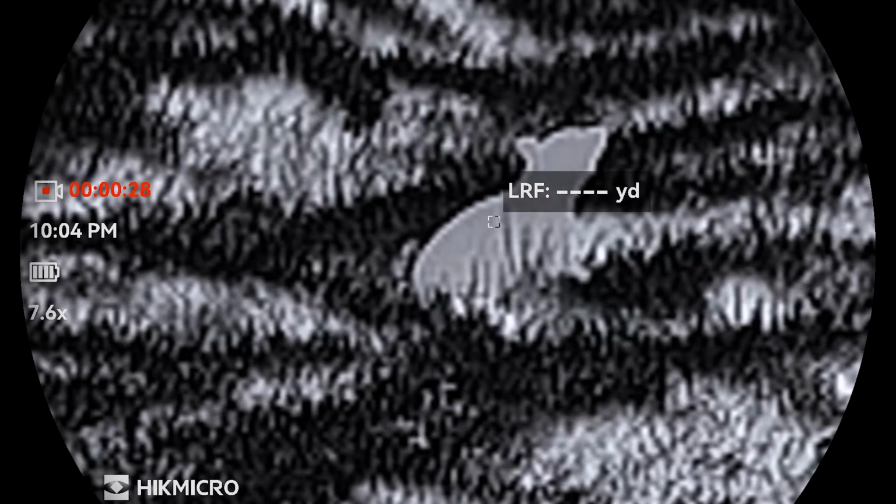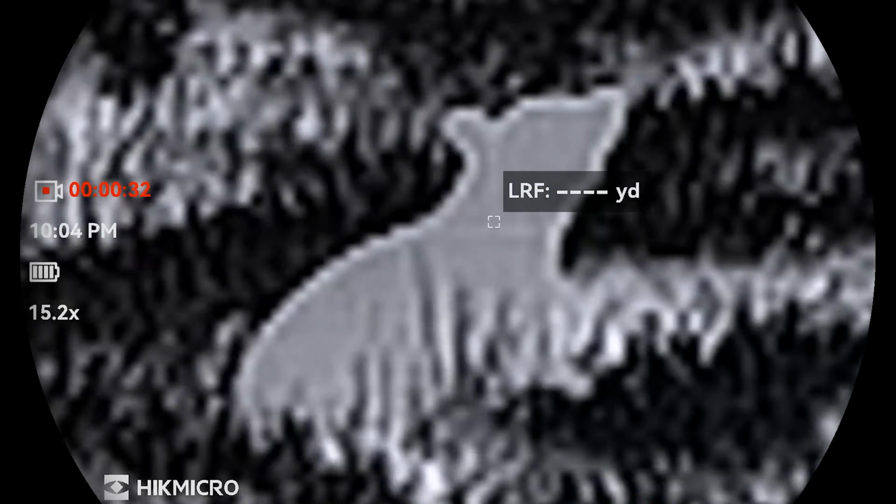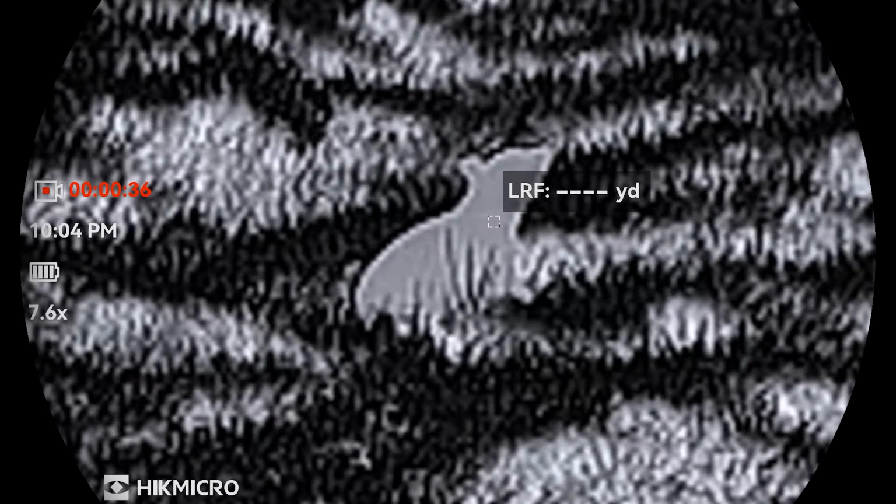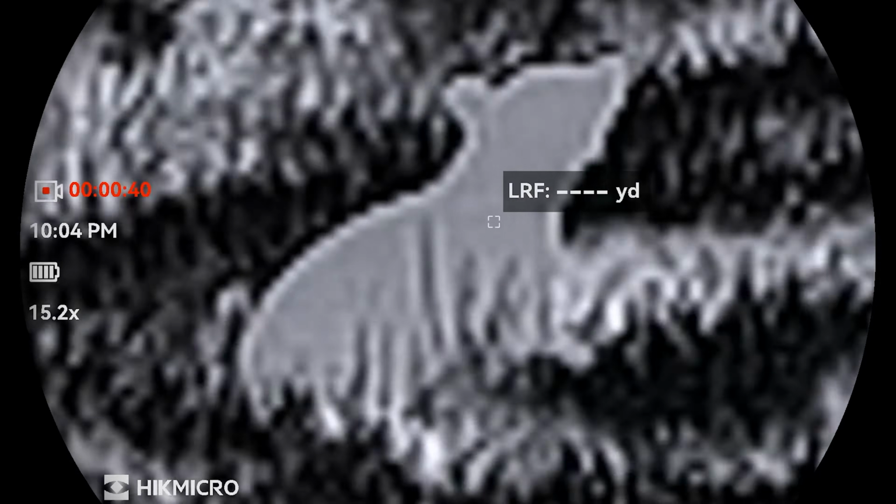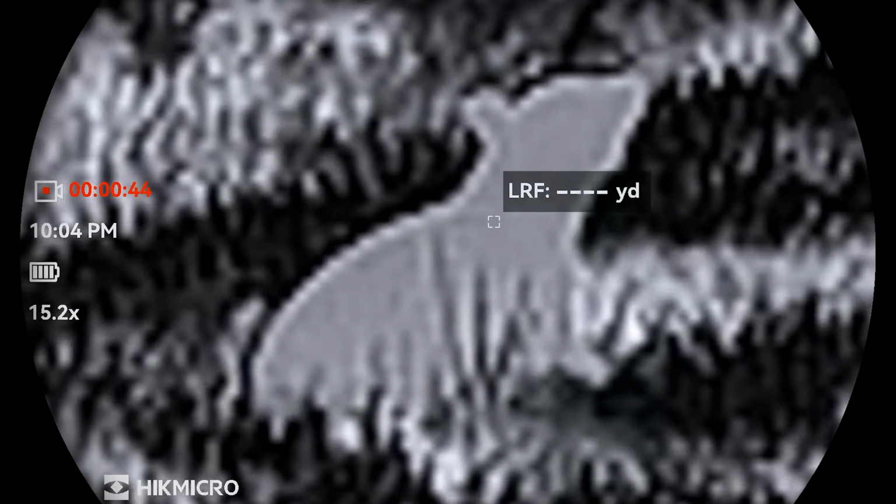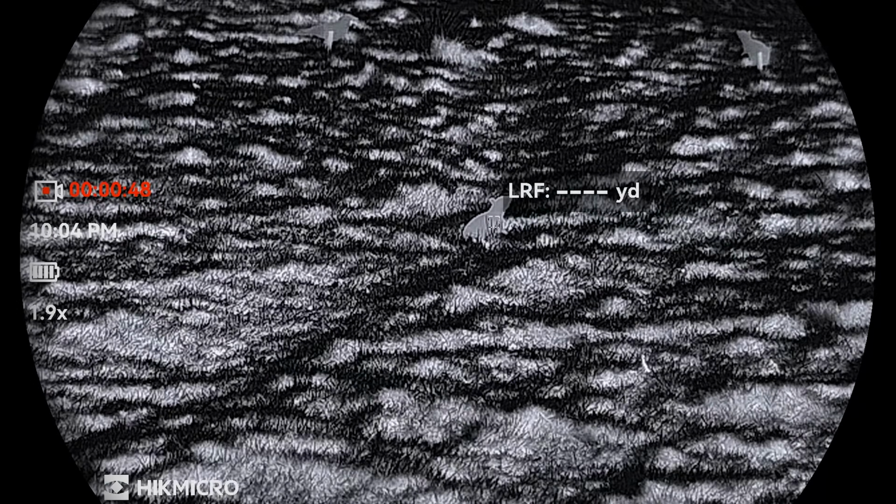Even though it's only 13 yards, I like this test because it shows we've got a small heat source with fine detail. As you can see, that's still clearly a rat at 15.2 mag, which in the binocular you're not going to want any more than that. And we drop back down to the 1.9.